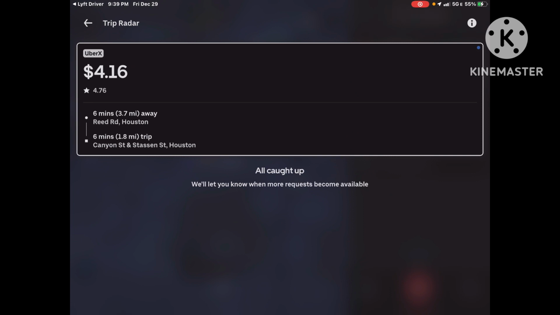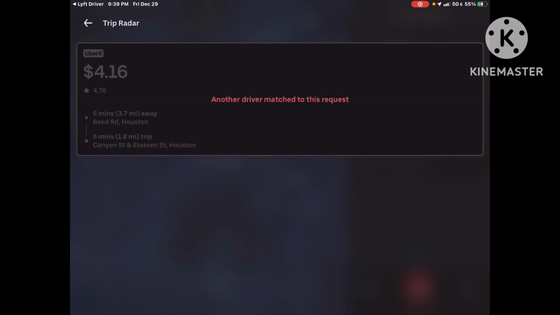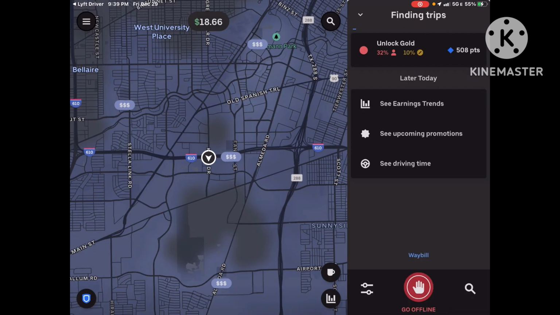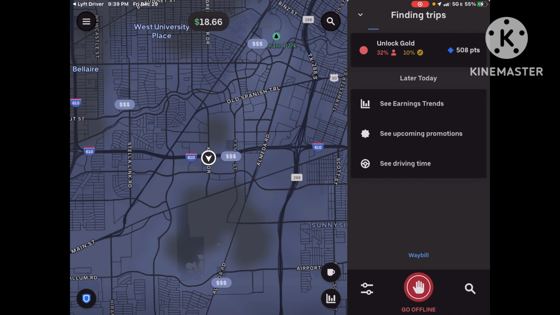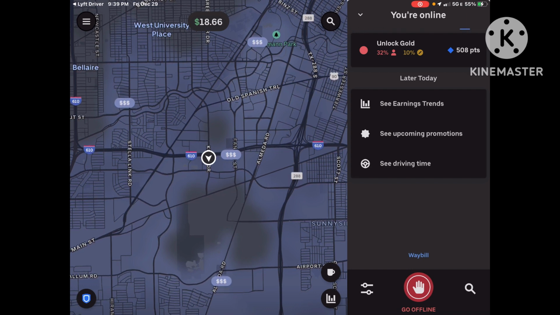We got $4, this is going to Canyon. You know what? Let's go ahead and see if we can get that one. And nope, someone tagged it. I'm going to turn around at this Davis Chevrolet and make a U-turn.